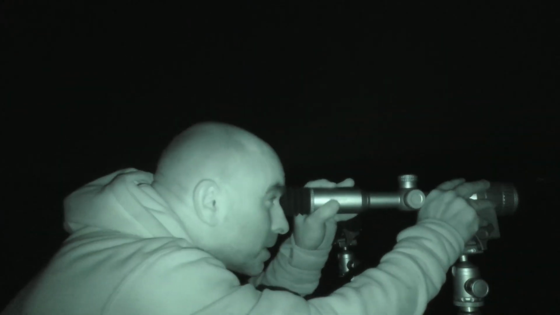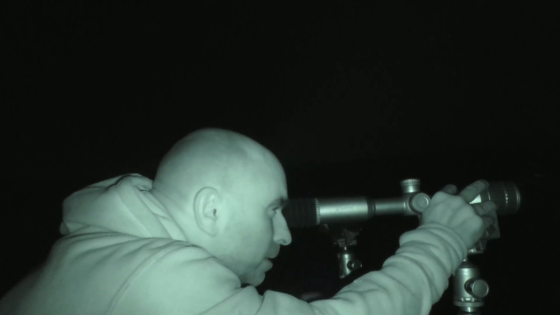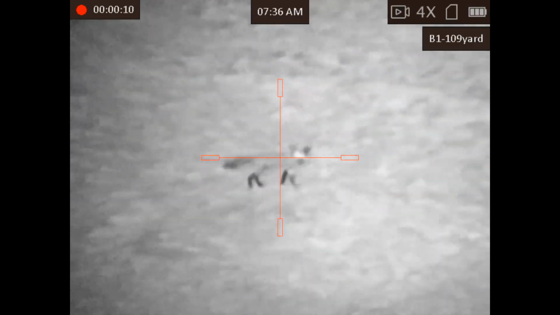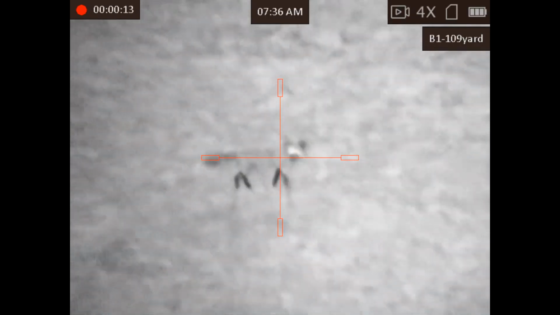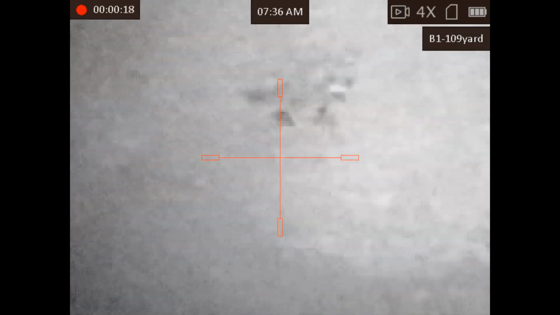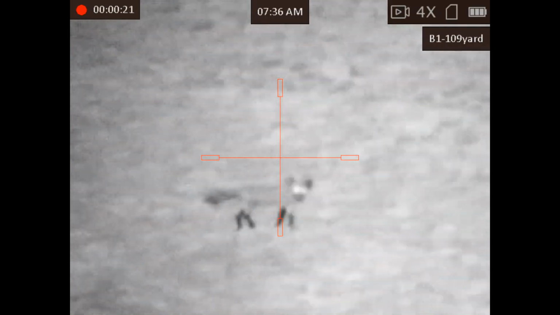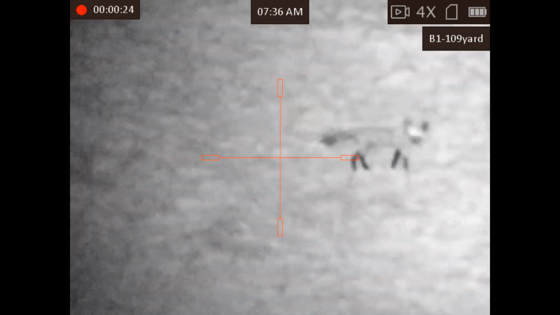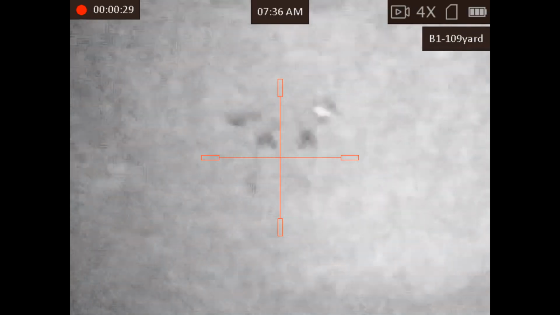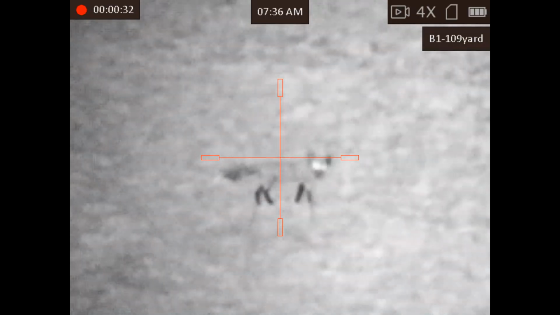Right, so last up is the Alpex. There you go, it's on base mag. So zoom it in. And just sharpen that up a little bit. It's probably about as sharp as that's going to go on that magnification. Right, well that's all three scopes at 120 metres, which is a kind of typical foxing distance.